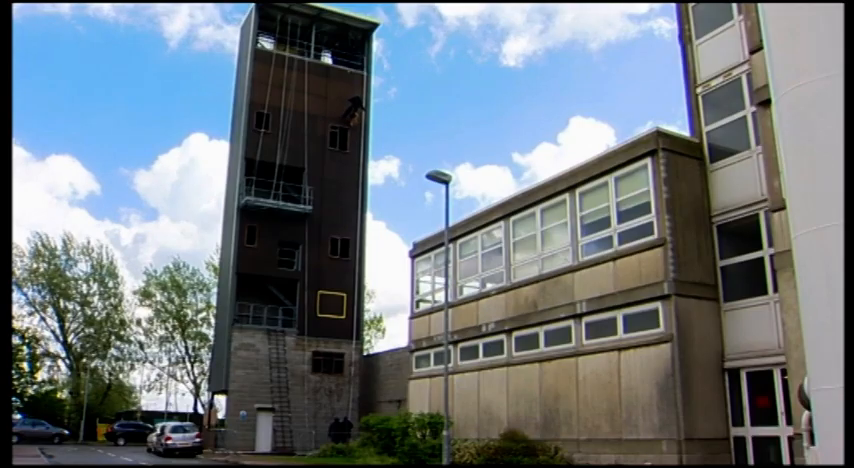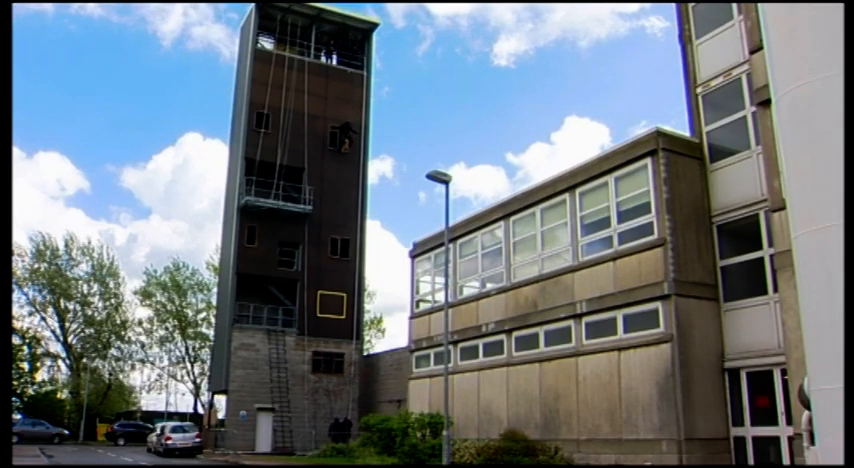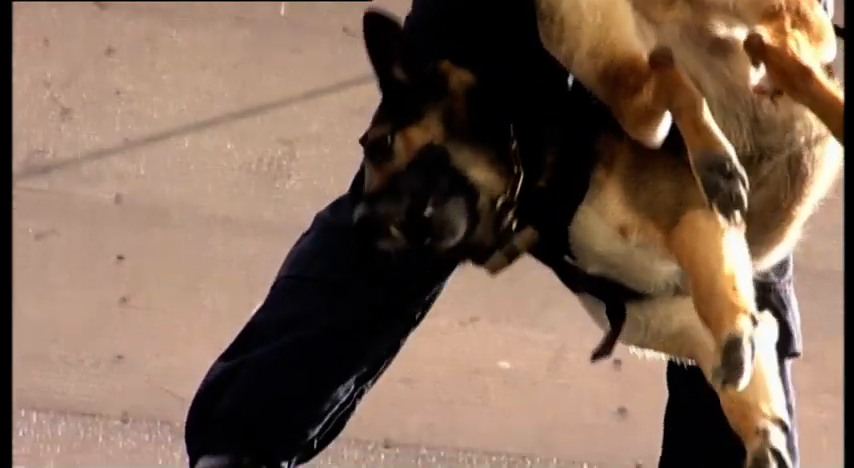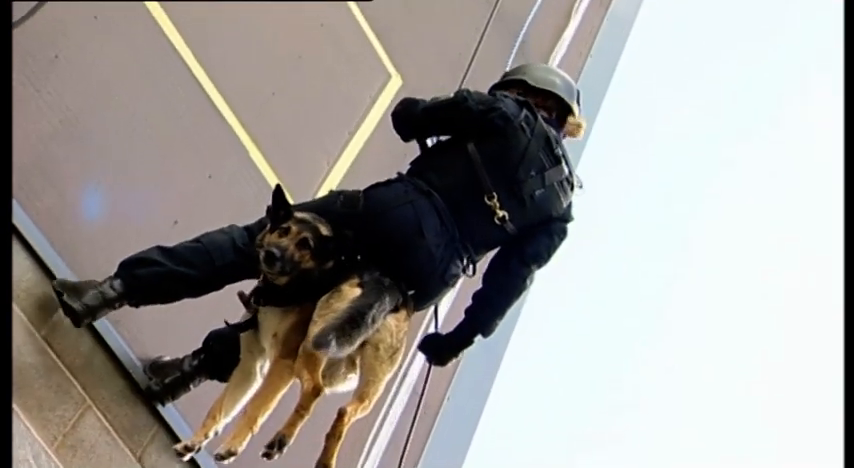The only way in is down and through a window. Ropes clear. But this isn't the real thing. It's an exercise to see if Blue and others are up to scratch.